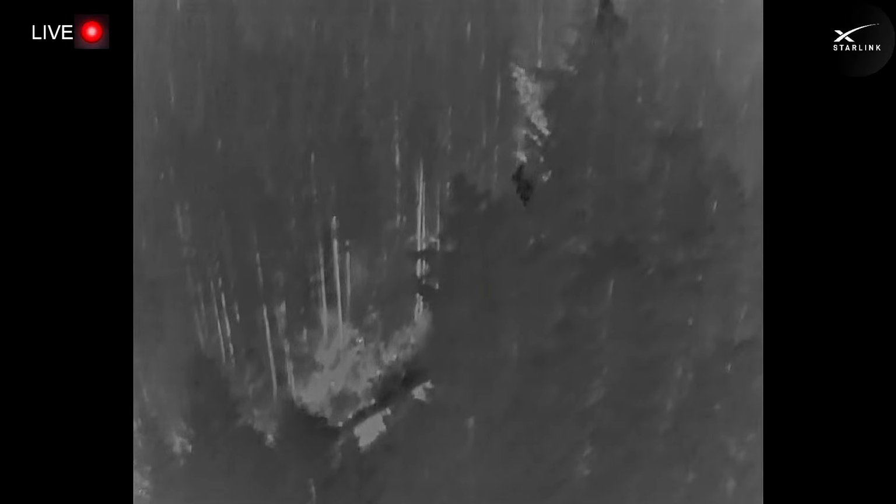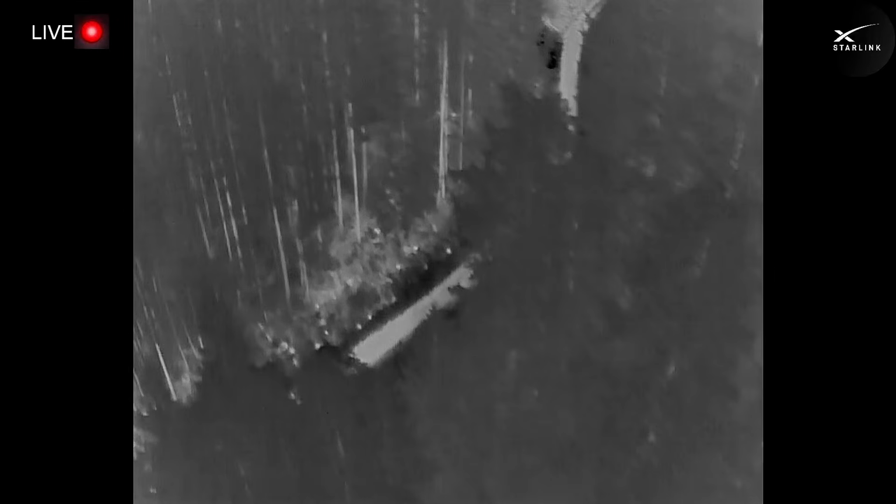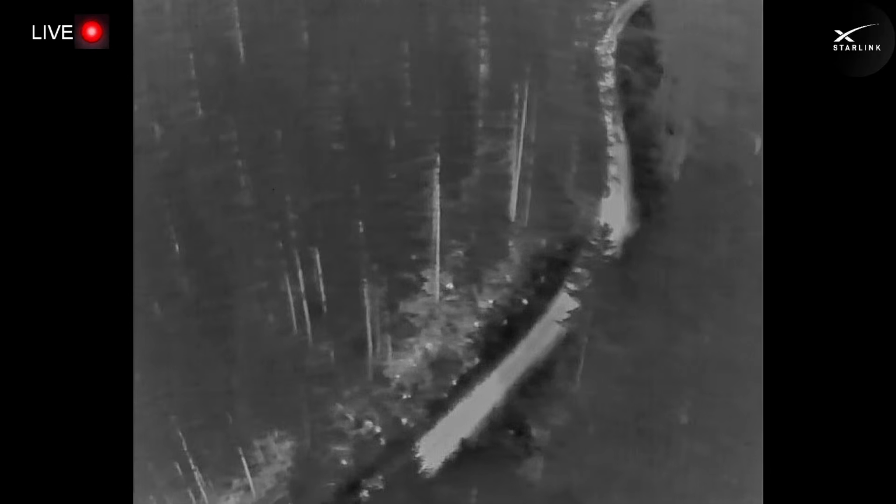So, how do you know if it's a bear or Bigfoot on the thermal? So, Sasquatches, from the few reports that I have interviewed of people looking at them through thermal, they look like a dome with a refrigerator-shaped tower appearance.